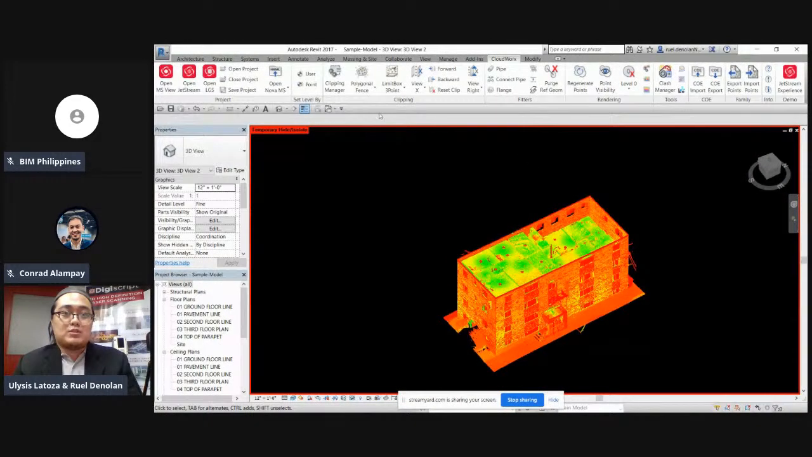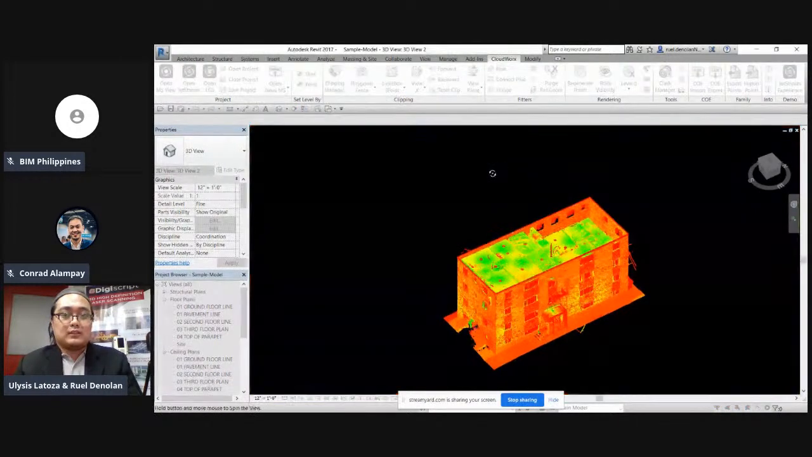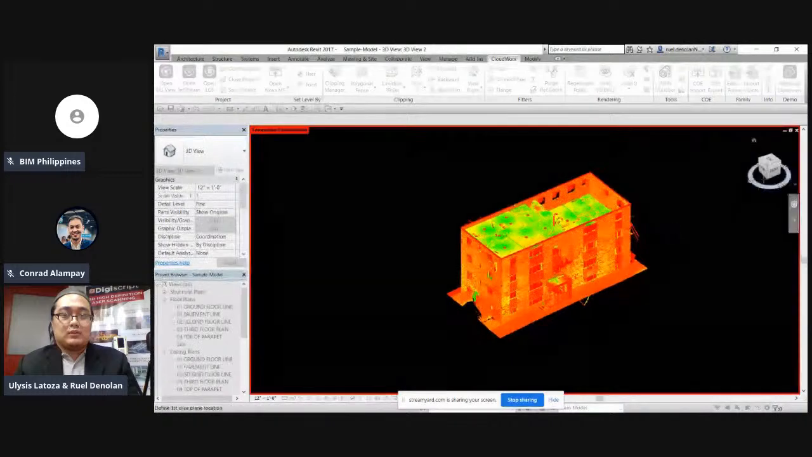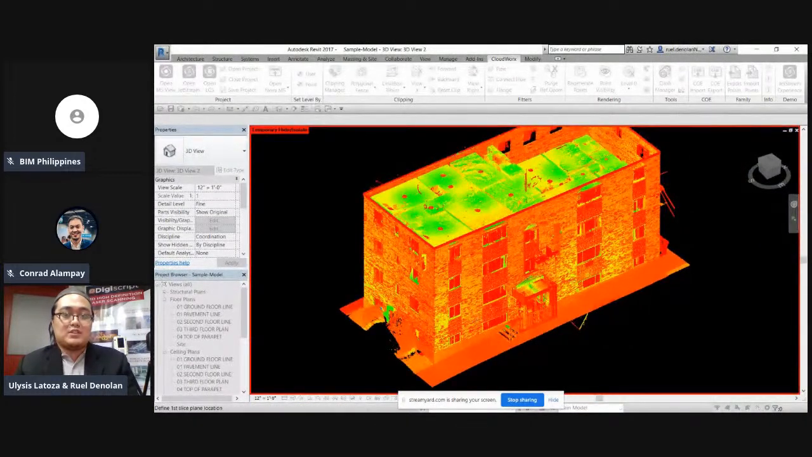So now, tapos na tayo dun sa polygonal fence, na ano ko na rin yung clipping manager. Then, punta naman tayo dito sa, kung makikita nyo si view X at si view Y. Ito, same concept lang din siya ng pag-fence. So, view X, halimbawa, mag-fence ako ng specific area. Halimbawa, gusto kong makita tong side na to.